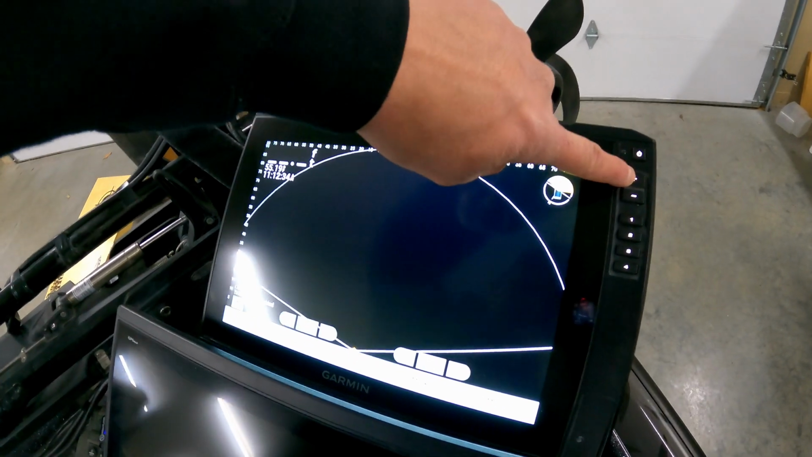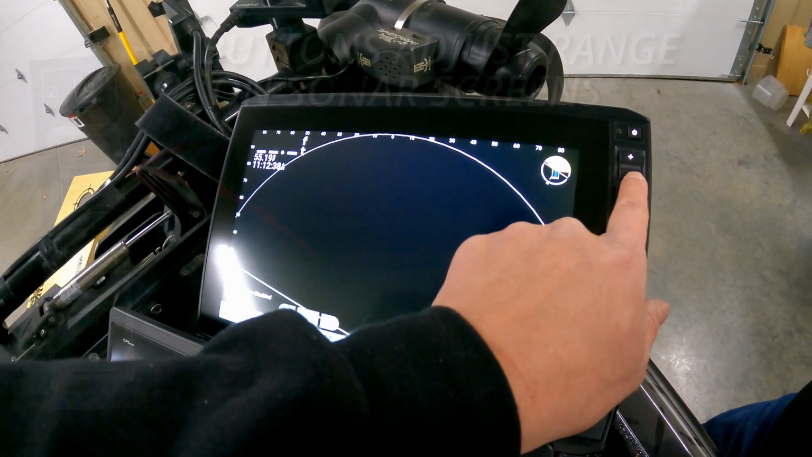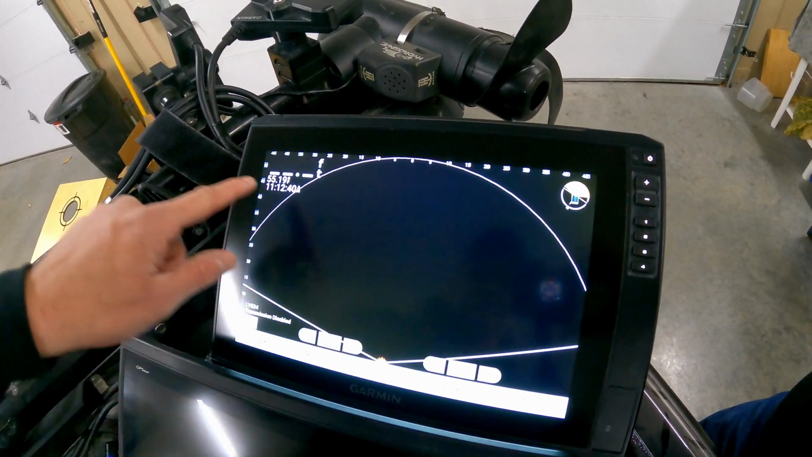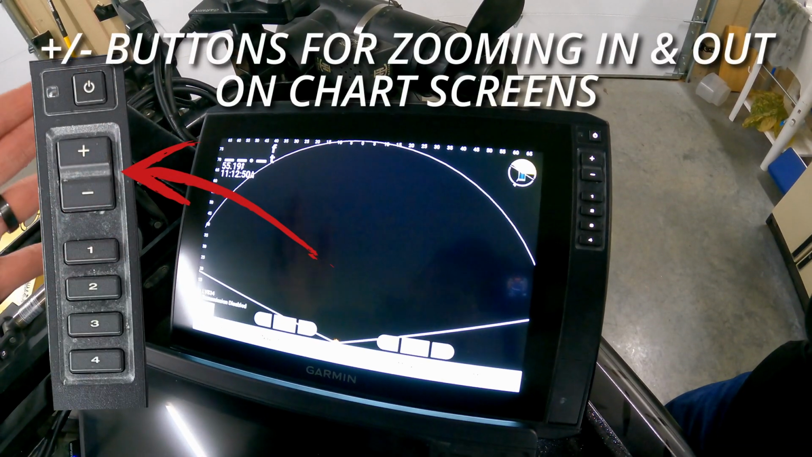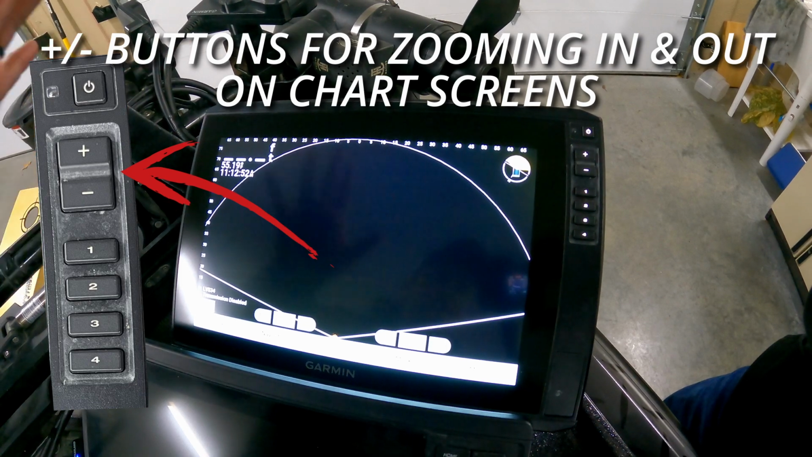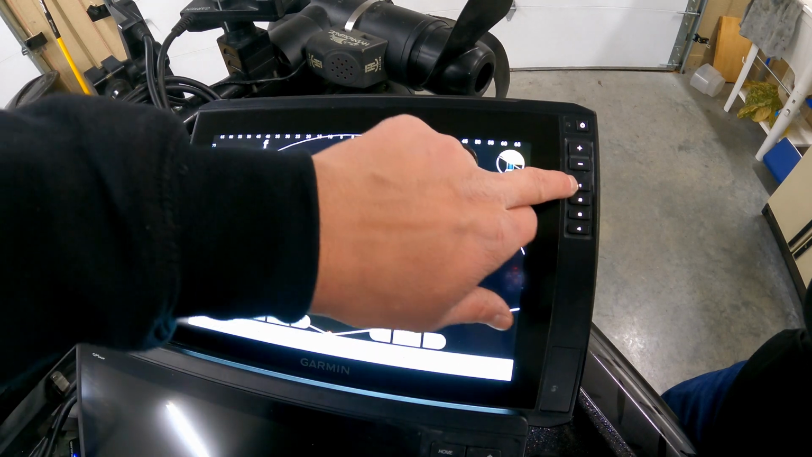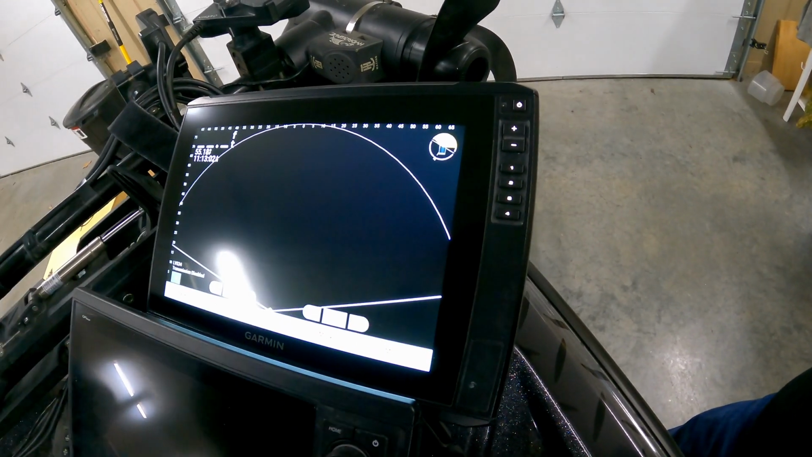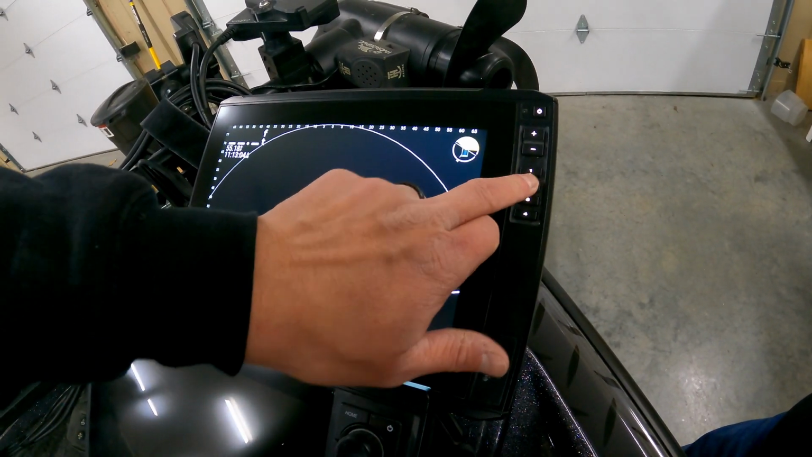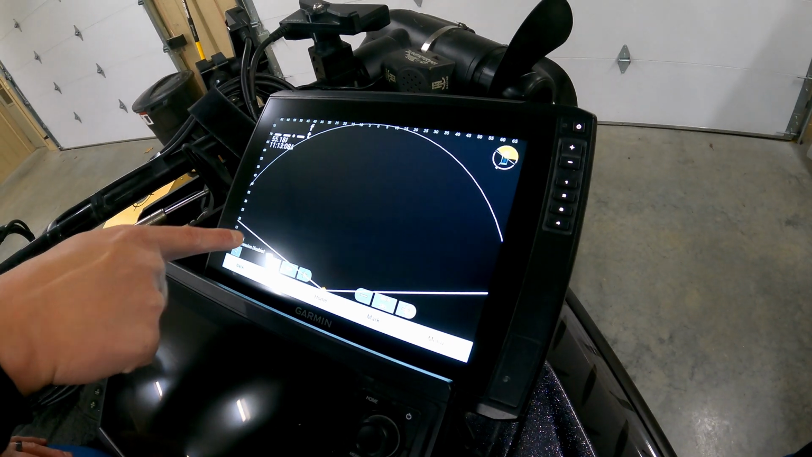So the plus and the minus buttons, obviously on the live scope screen, they are adjusting the ranges that I have here. But on a chart screen, that'll zoom in and zoom out on your map. With the shortcuts, what you're going to want to do to save a shortcut is press and hold that button. So right now, my shortcut for number 1 is the live scope.